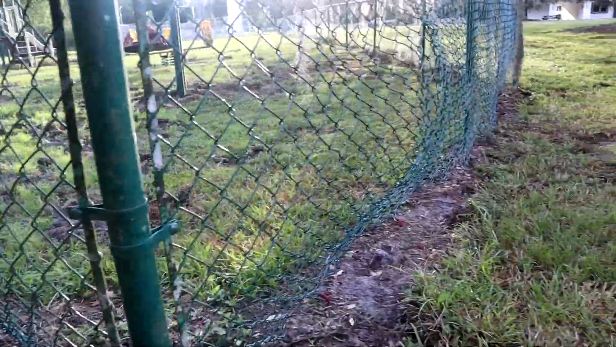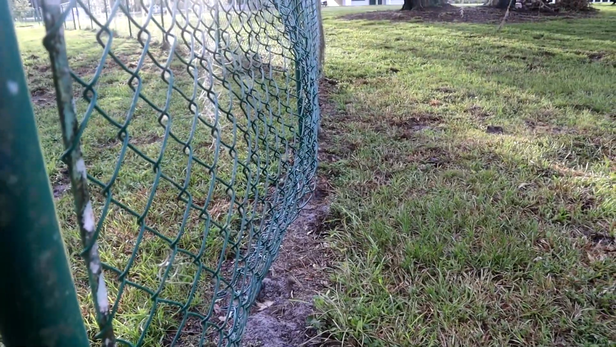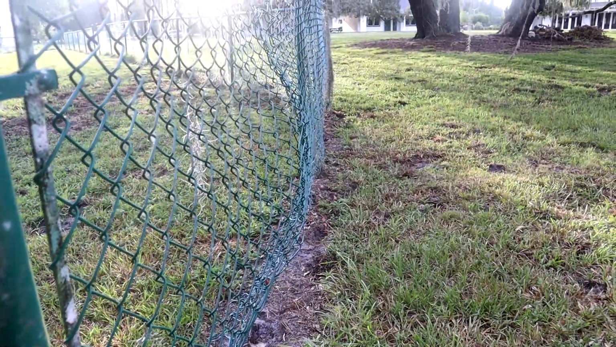I'll check with the owner, but I don't think any children got in a fight and smashed themselves into the fence like that. So, I'm gonna go ahead and get set up and see how I do tonight.